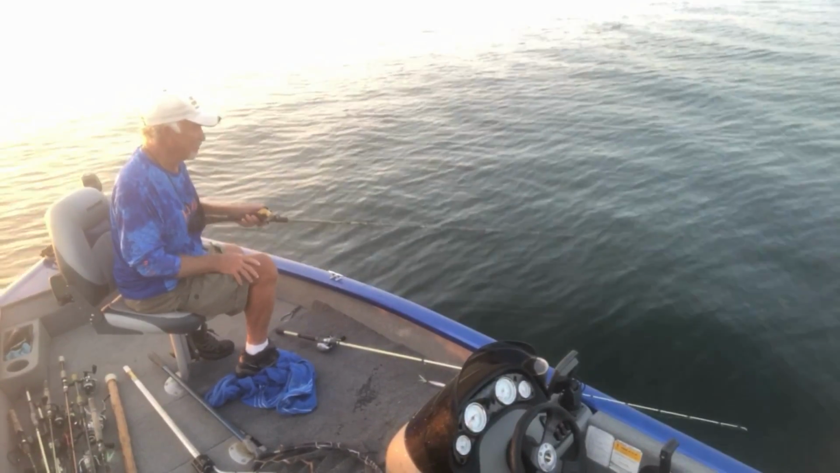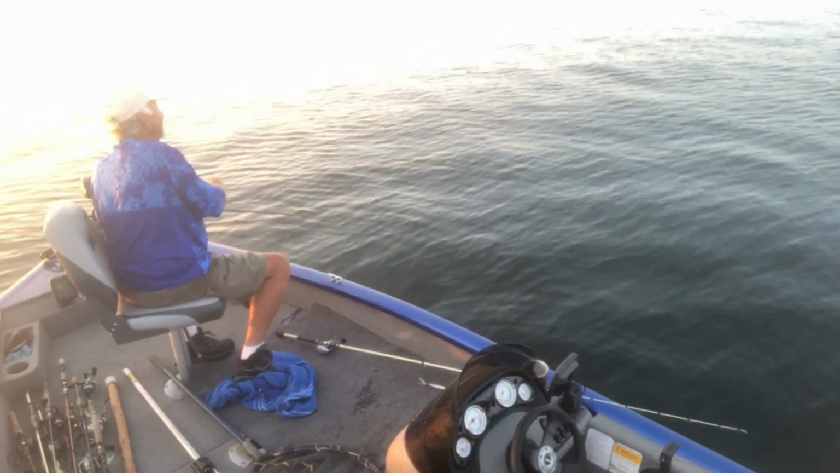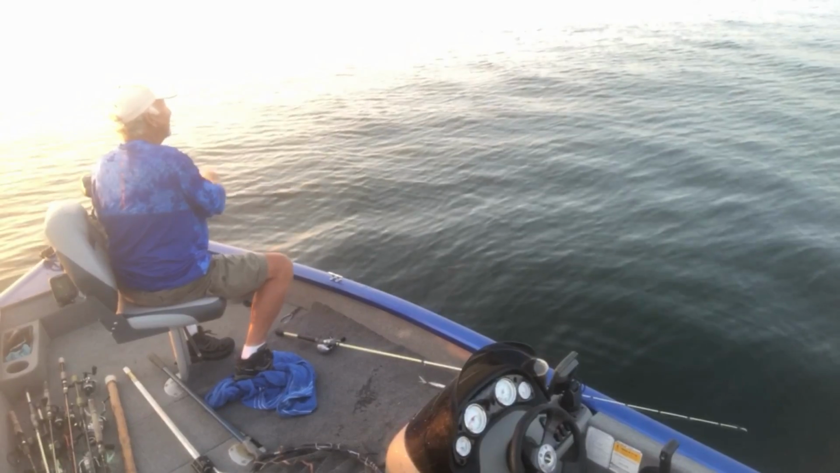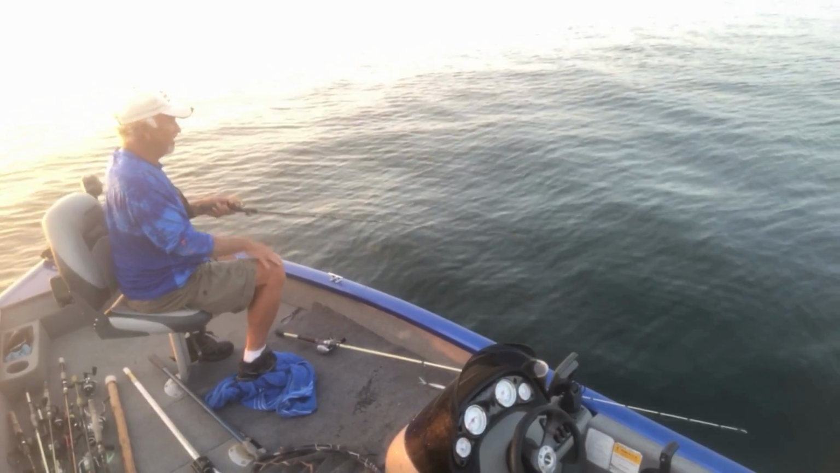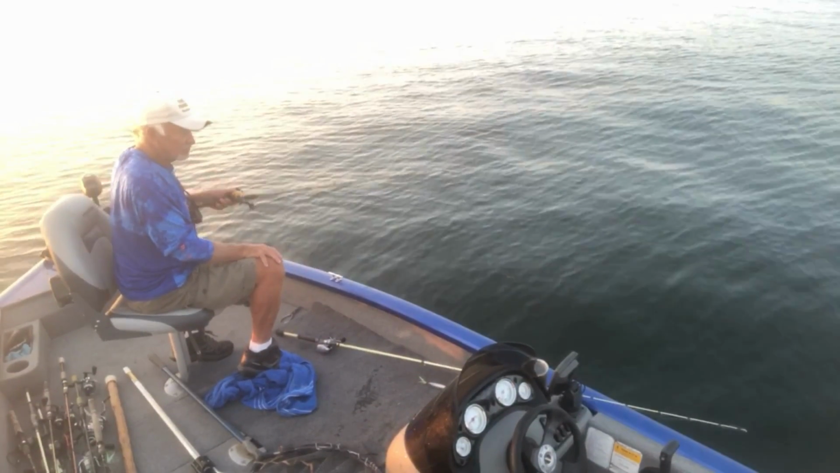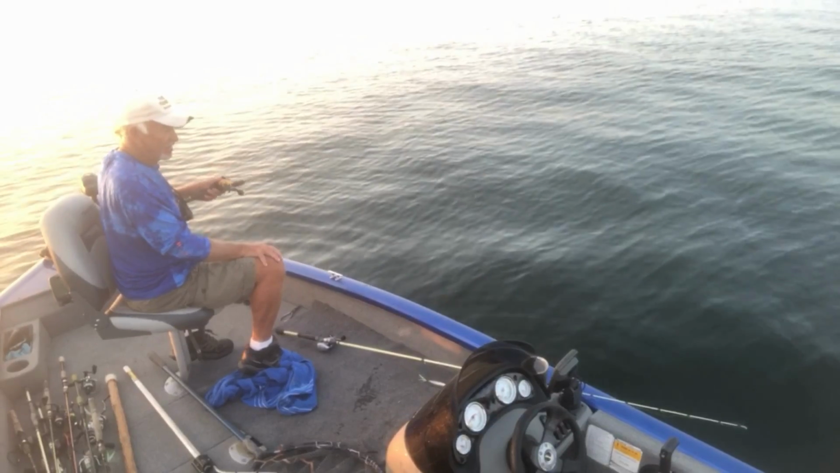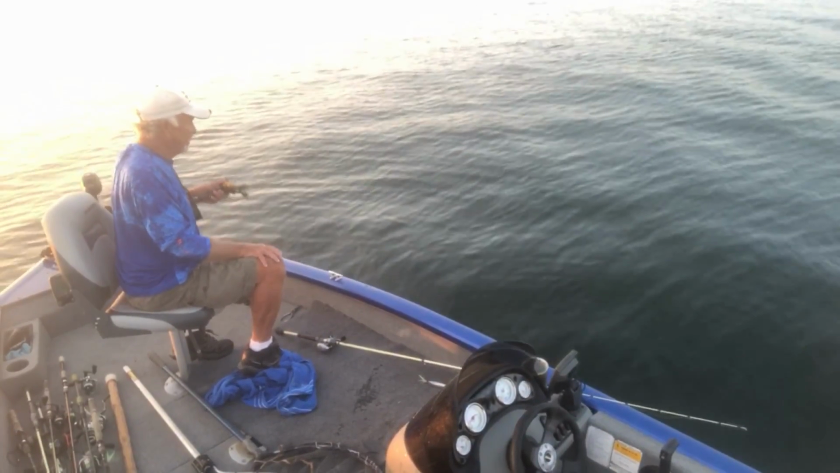Drop it to the bottom. All right, let's see what we can do. Didn't get one that time. I can't believe it. There's fish everywhere down there. They look like they're a little small though. I don't think they're all big ones. I think there's a lot of little ones in there.